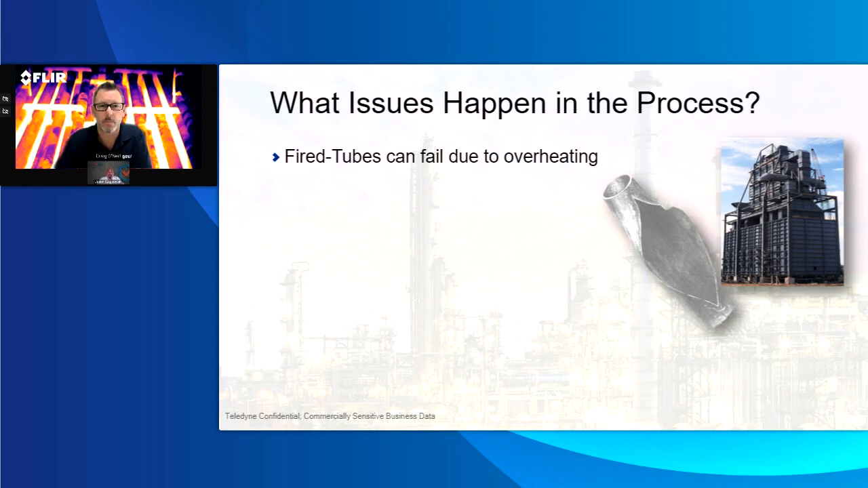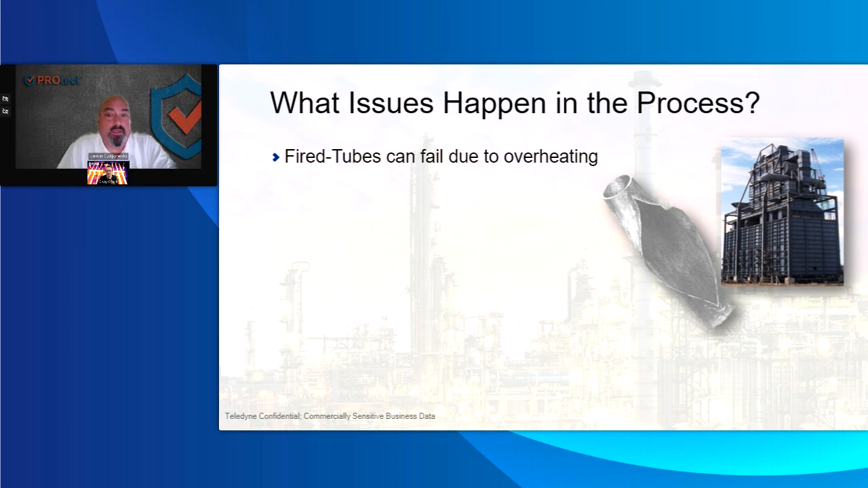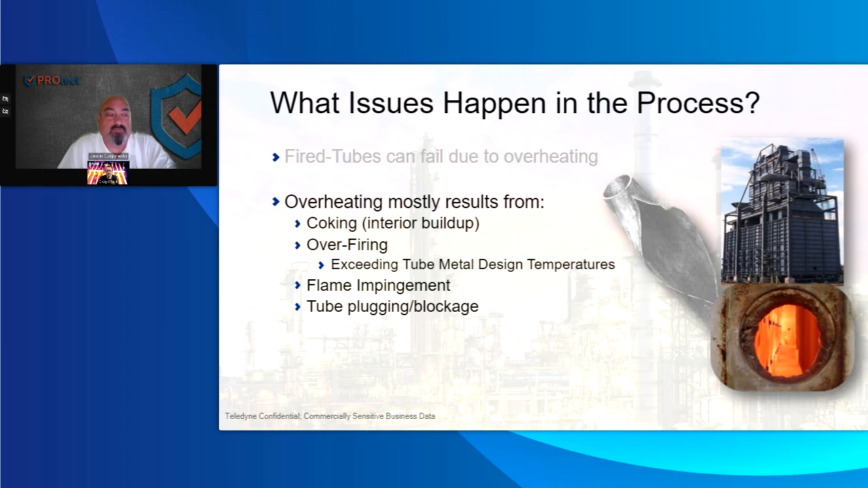Well, with these types of inspections, you get internal fouling or coking. Burners are misaligned, so you get flame impingement. You could see refractory that's fallen or been dislodged. There are air gaps, which cause ineffective heat. You could see items on the floor. I've seen thermal indicators, seen refractory.